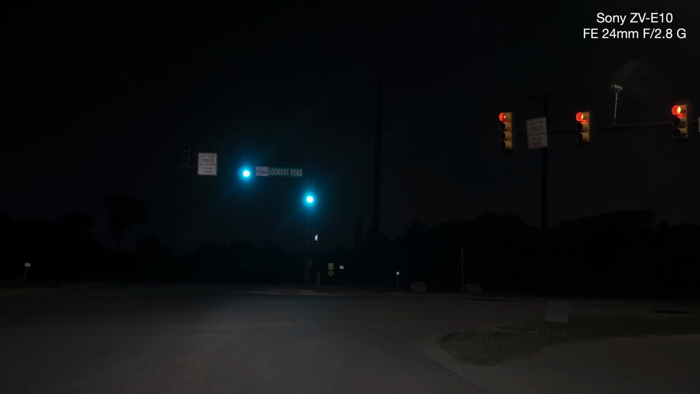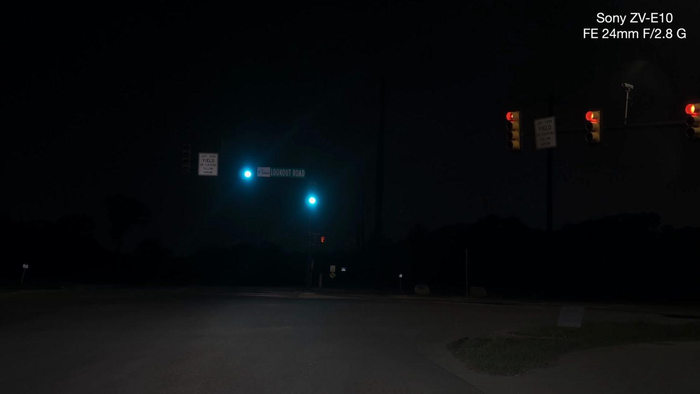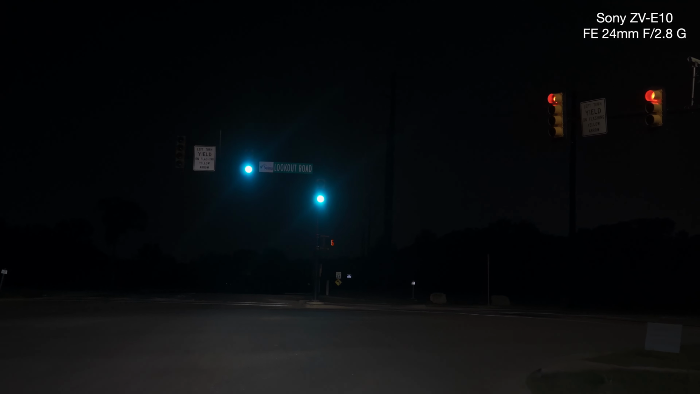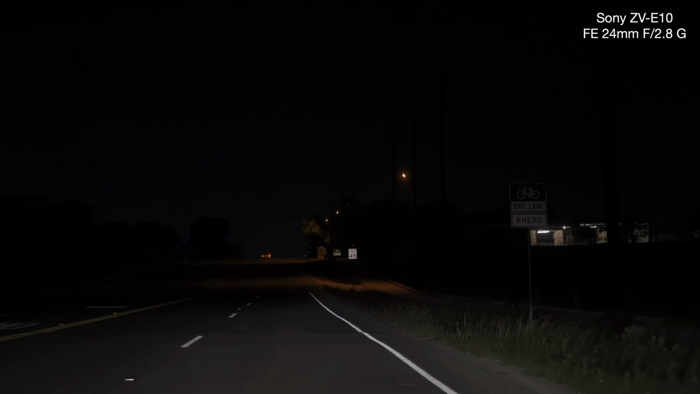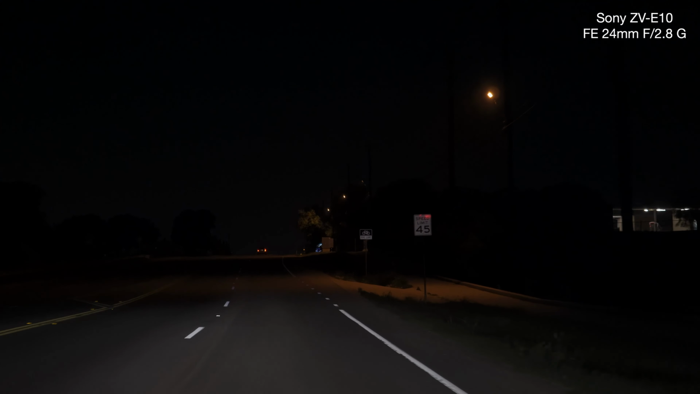I'm going to go to my 640. Is that too much? Yeah, it looks just right at 640. 1/60th at f2.8, 640. And the way you can tell is see if everything's clear. Okay?